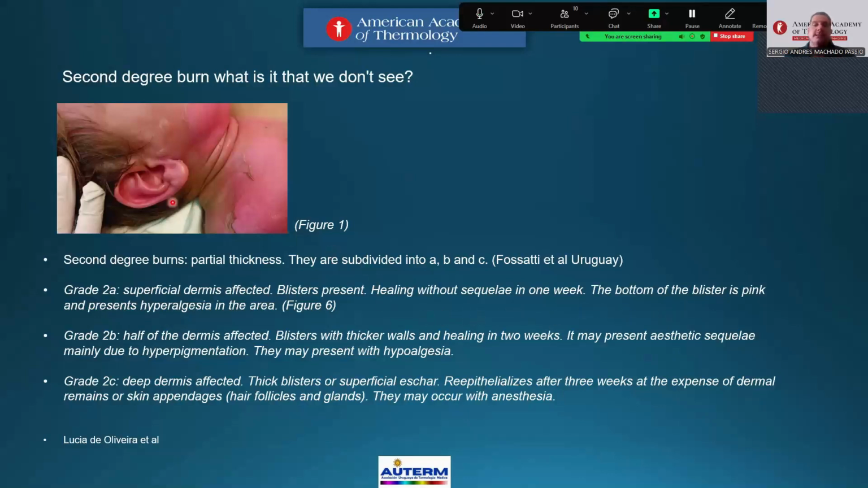The bottom of the blister is pink and presents a hyperalgesic area. Type 2B: half of the dermis affected, blisters with thick walls, healing in 2 weeks. It may present anesthetic sequelae, mainly hyperpigmentation. Type 2C: deep dermis affected. The blisters have a superficial eschar, revitalized after 2 weeks at the expense of dermal remains or skin appendages.